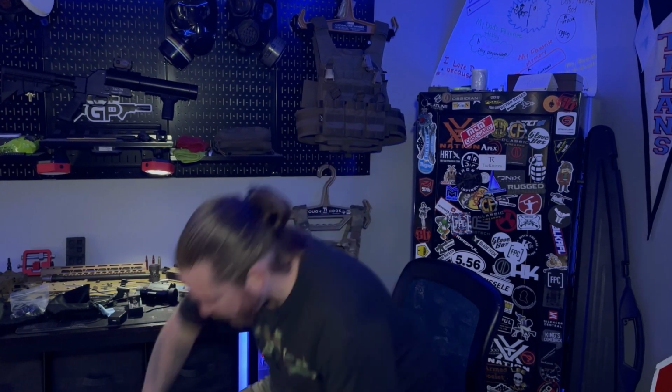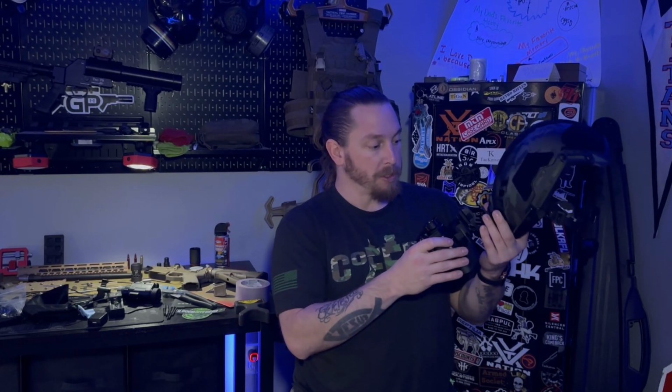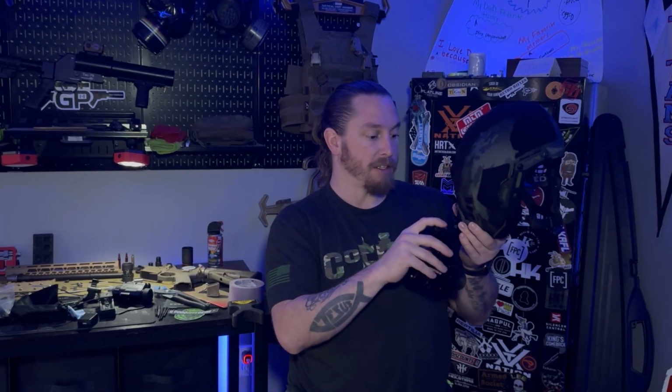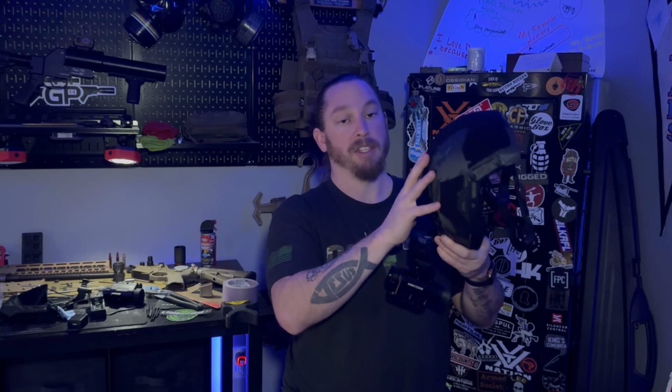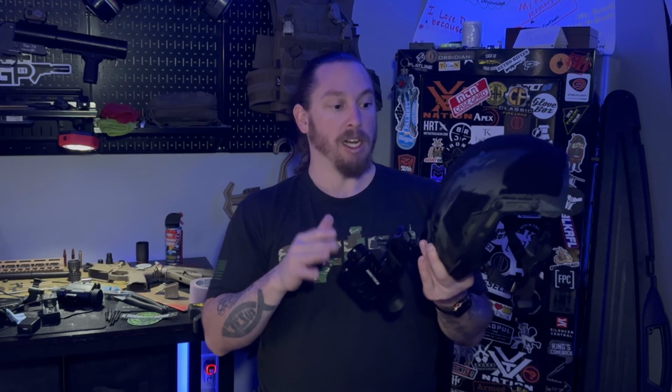But what I ended up doing is I got the dual NVG 30s and this helmet mount. This helmet did not come from them. This helmet is a bump helmet that I got from Hard Hit Veterans. That's a really nice bump helmet. It's a little pricey. It's not $100, but I did do a video on that, I think a couple of years ago,